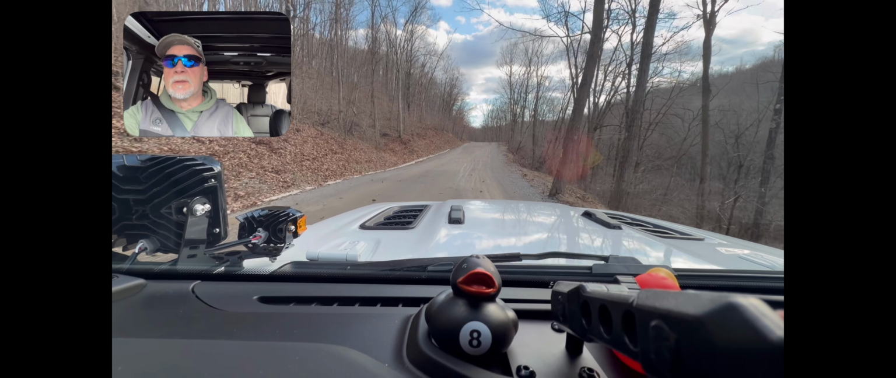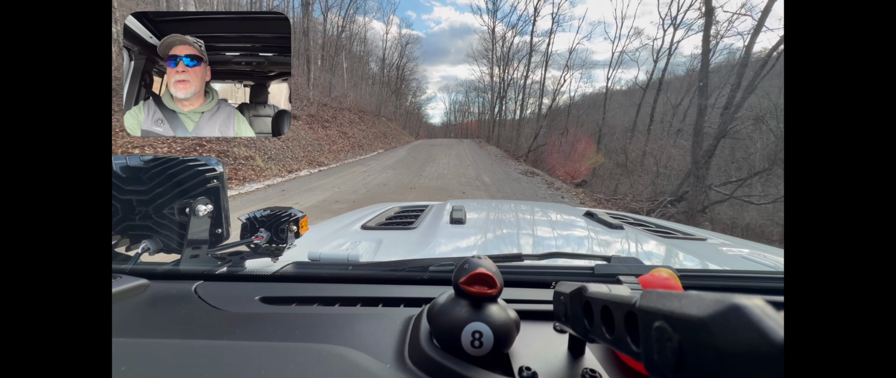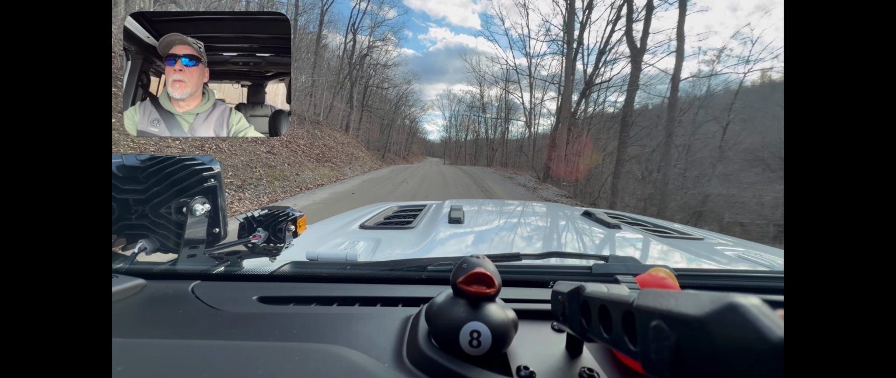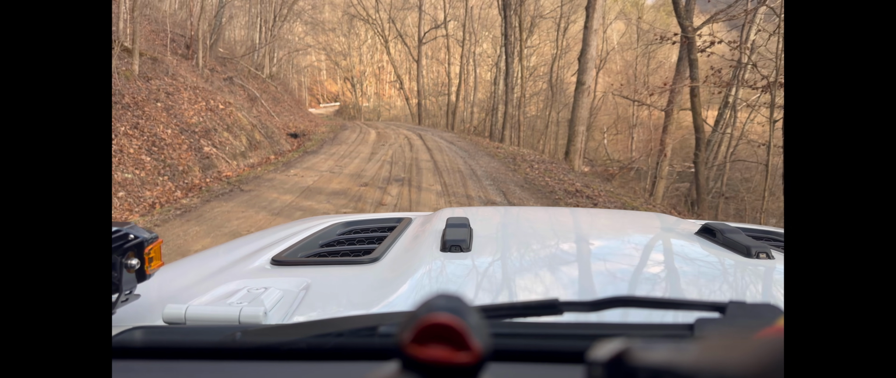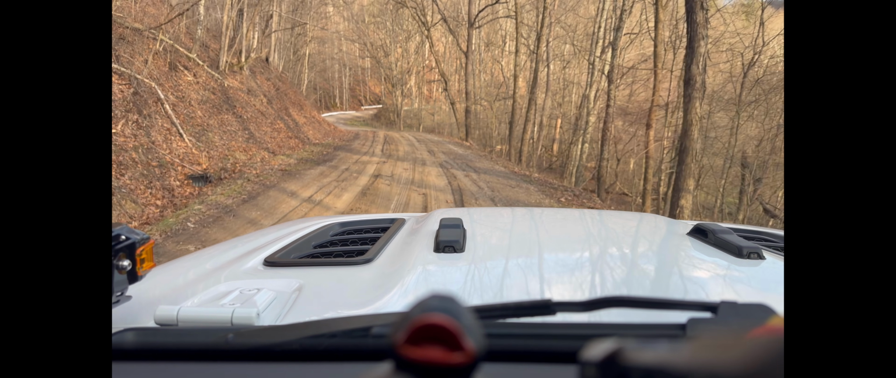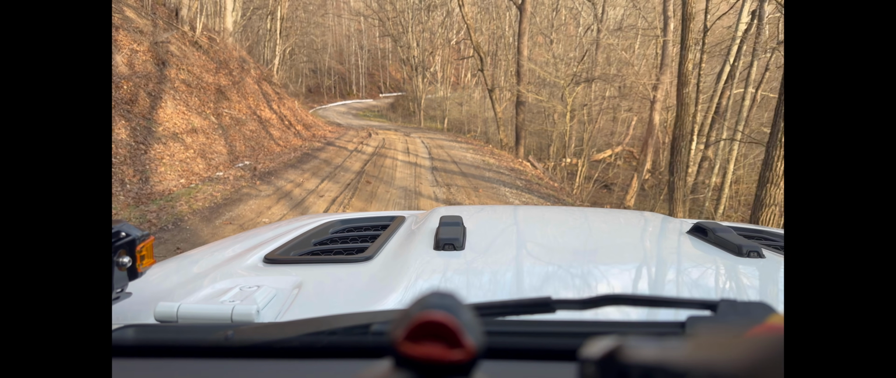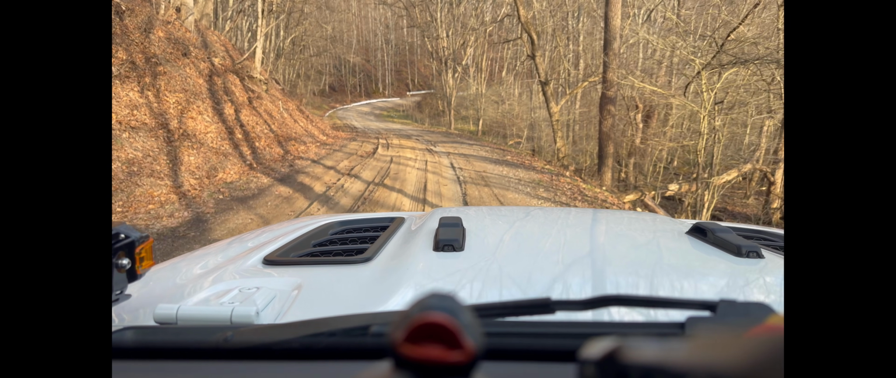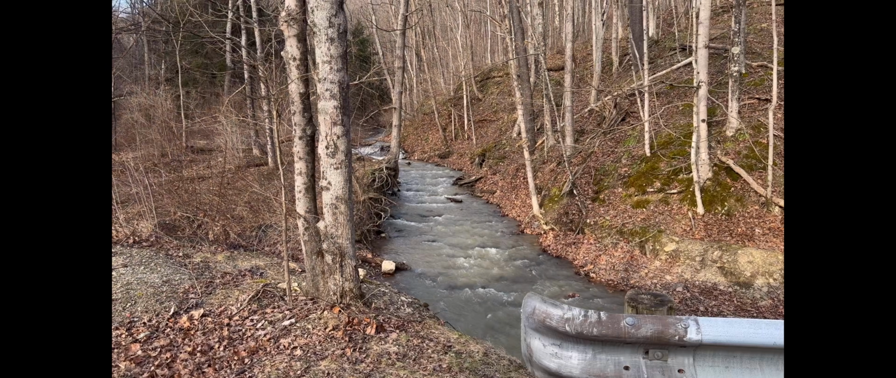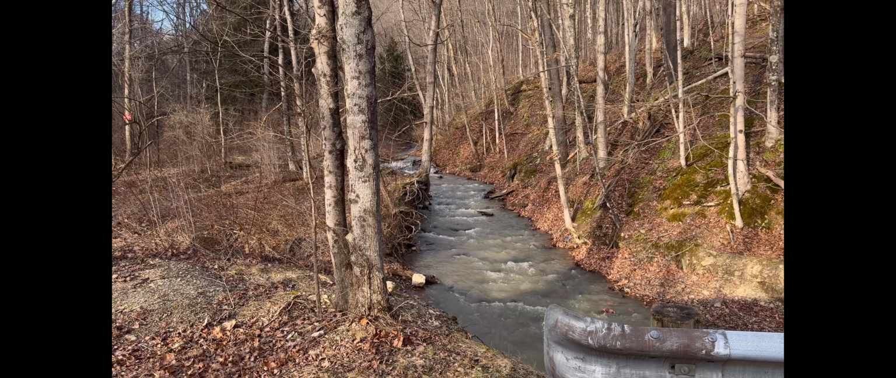Yeah, there's still some areas down here that's real windy. I'm not all the way down at the bottoms yet, but still. I'm getting further down, and off to my right, the creek is actually flowing. The last time I was down here a few weeks ago, it was frozen. And it just looks so much different with no snow on the ground. This little runoff stream's flowing pretty good from all the snow melt.